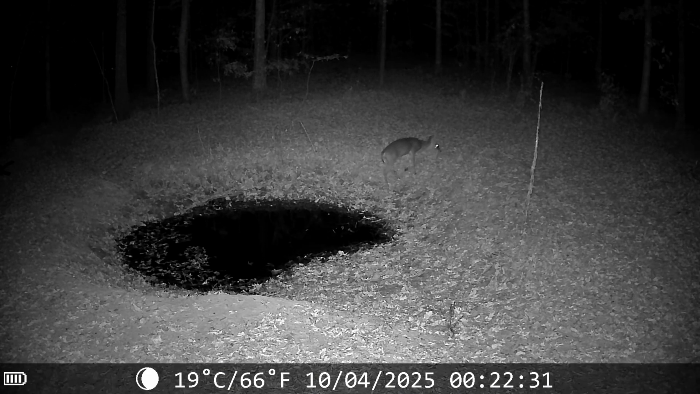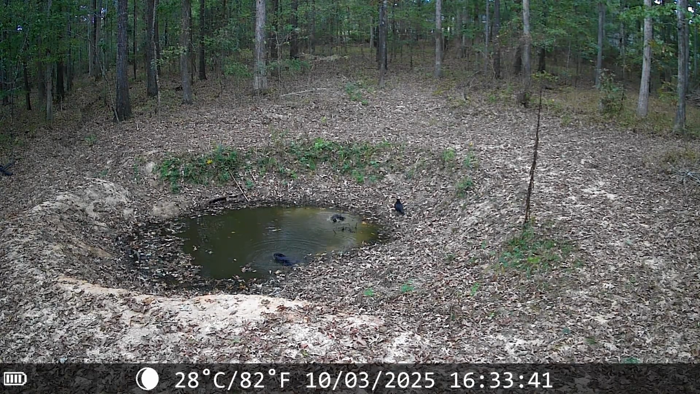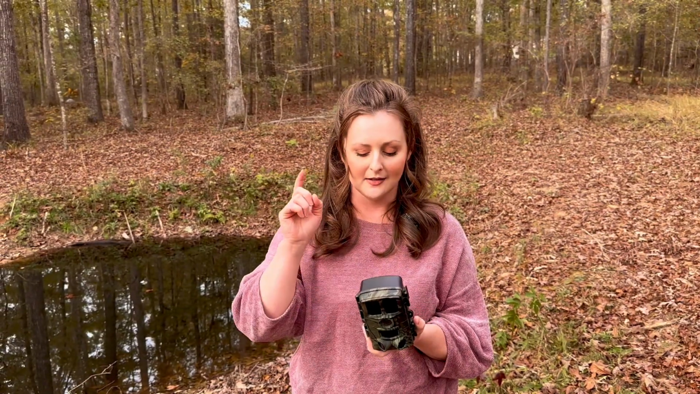This trail camera has caught everything from neighborhood cats to trash pandas to deer and a murder of crows. Happened right here. Everything likes to migrate to our little watering hole back here, but this camera has been really great. This thing has a lot of storage.